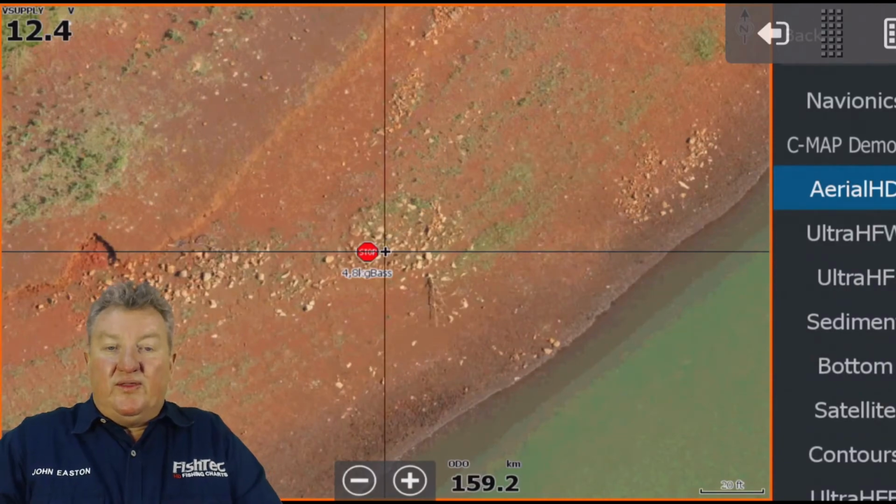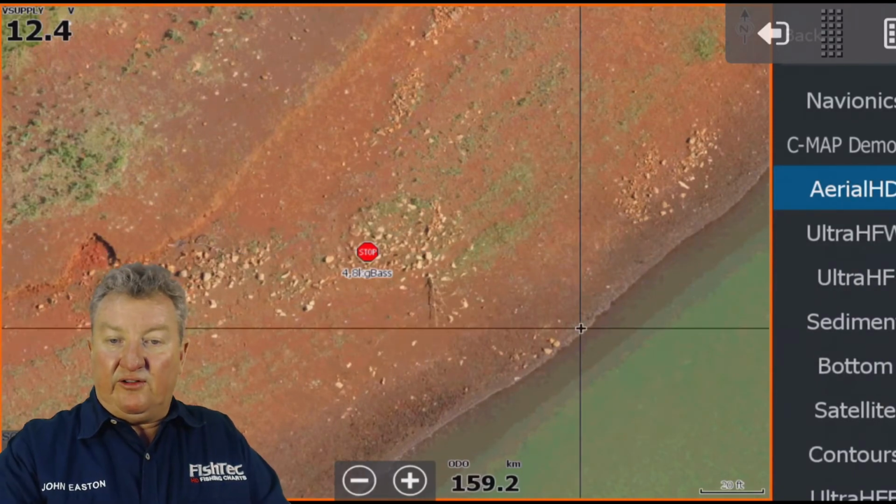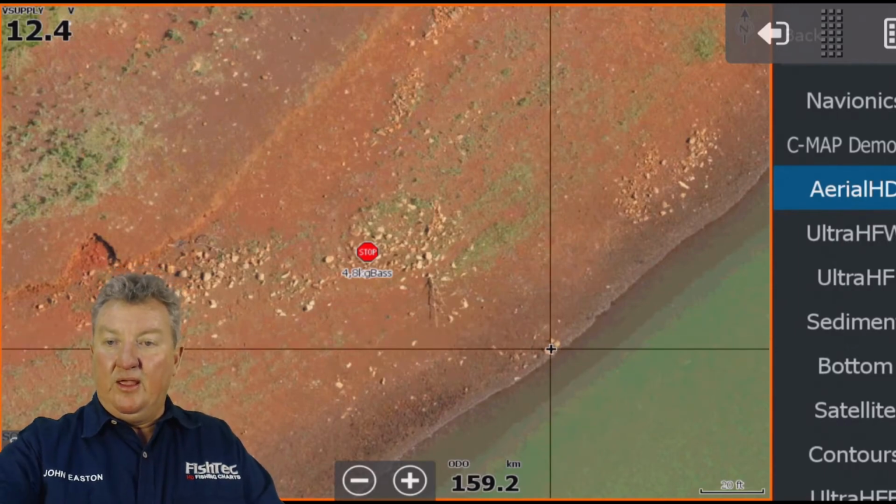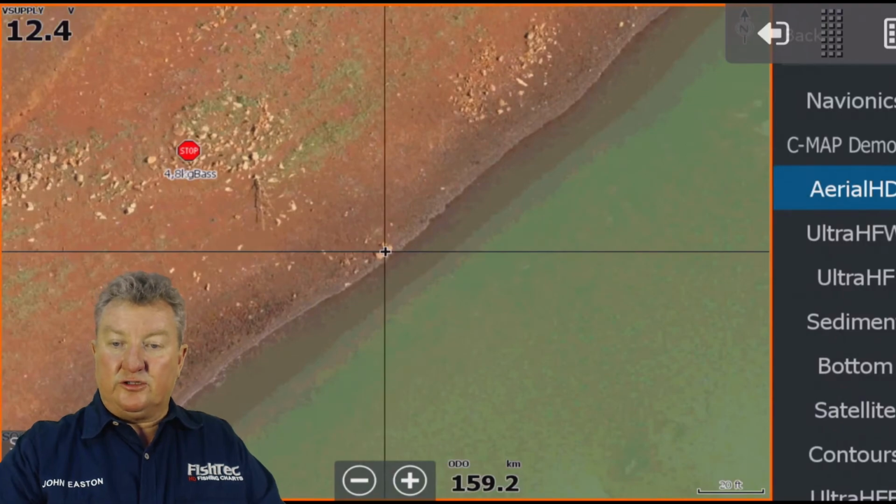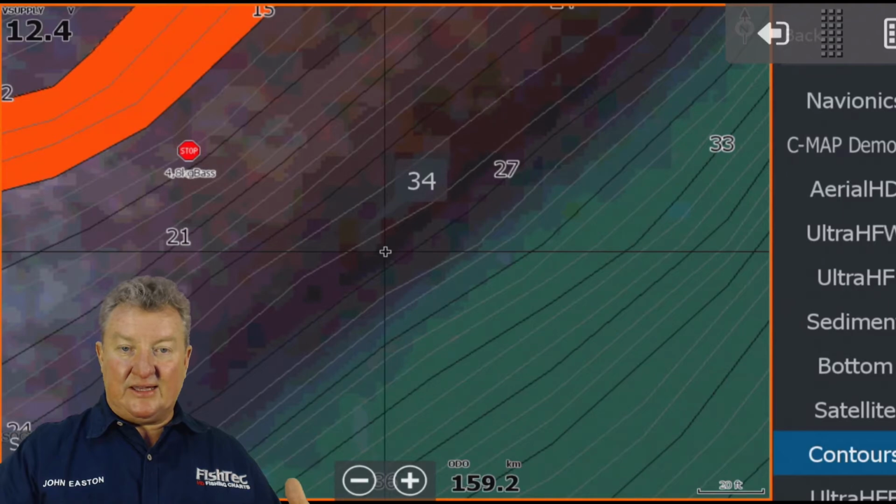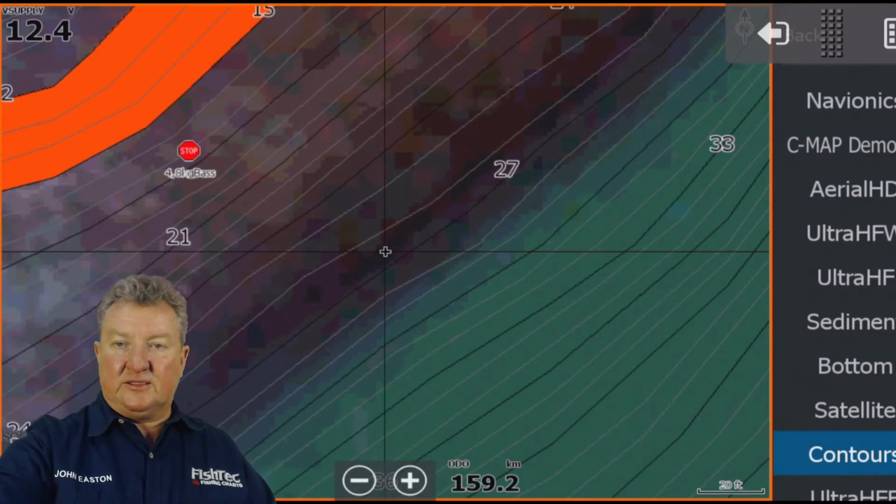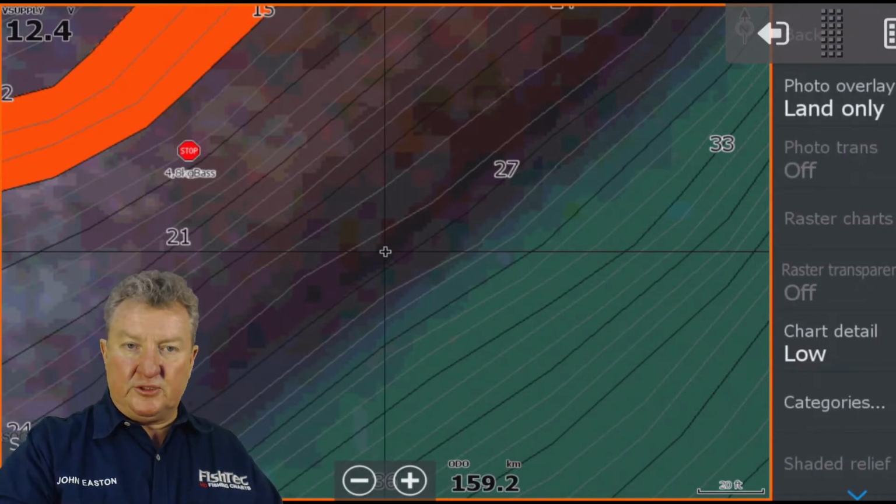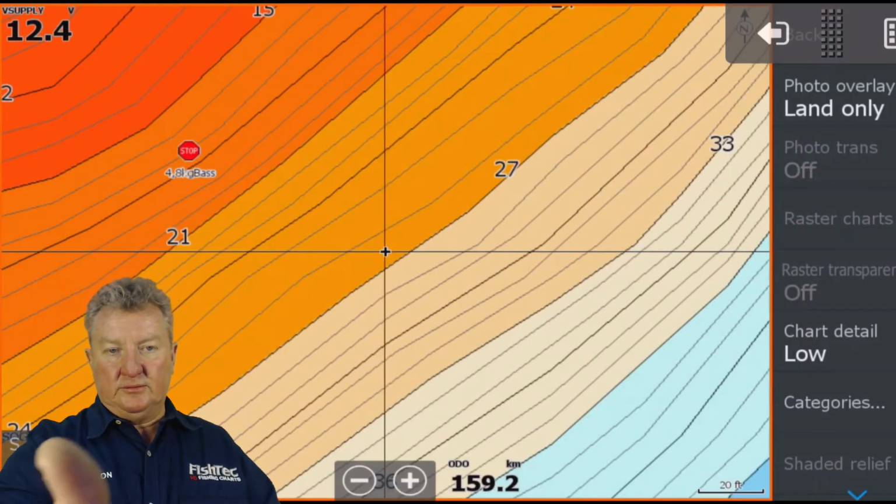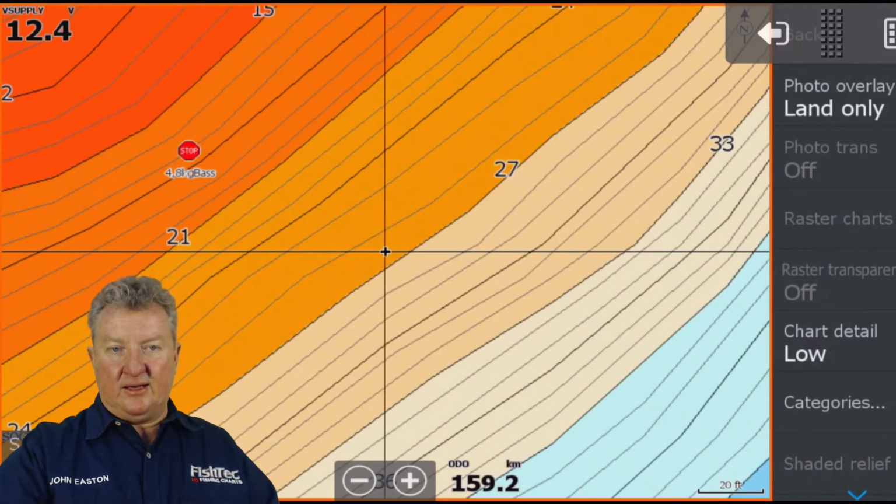This was done when the dam was at what level? How many feet was it down? We'll put the crosshair right there on the shoreline. We'll zoom in on that. Go to contours. It means the dam was 27, 28, 29 feet. Let's just go to chart options and categories, turn them all on. About that sort of depth there.